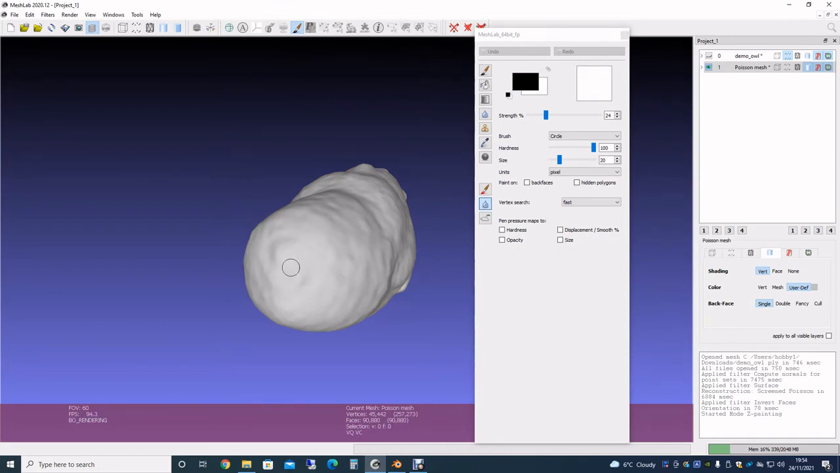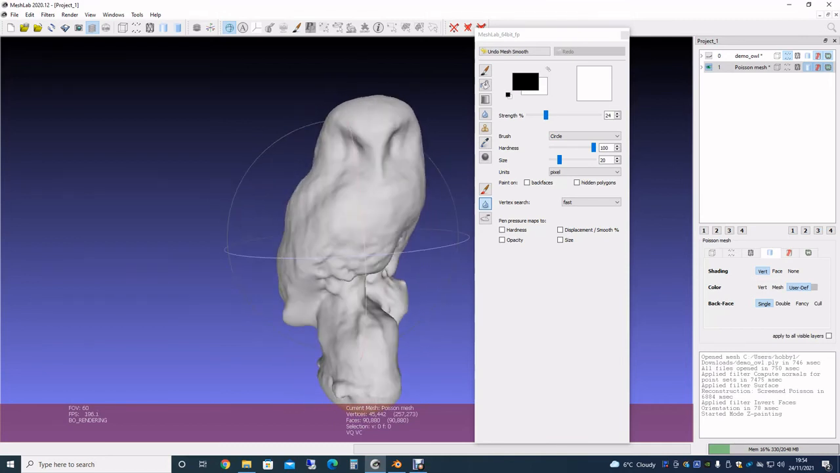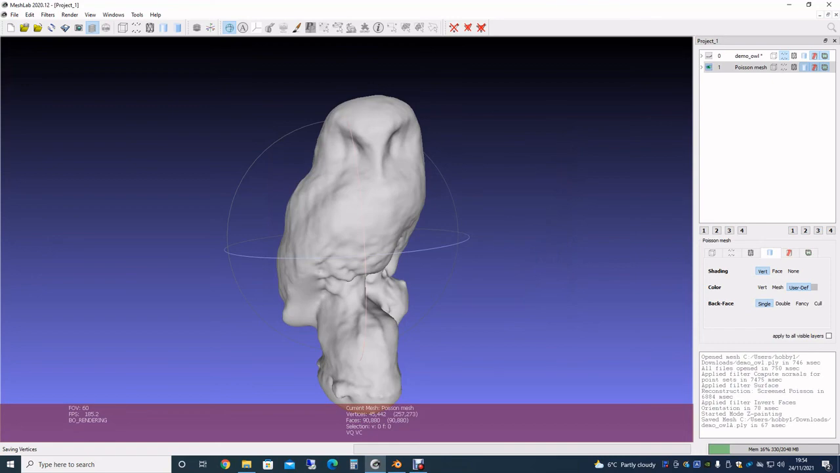Smooth that off. Now the rest of the detail is probably better being viewed in Blender, so let's just save that and put it into Blender.